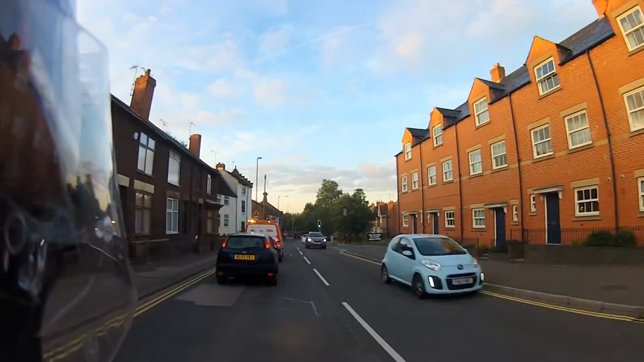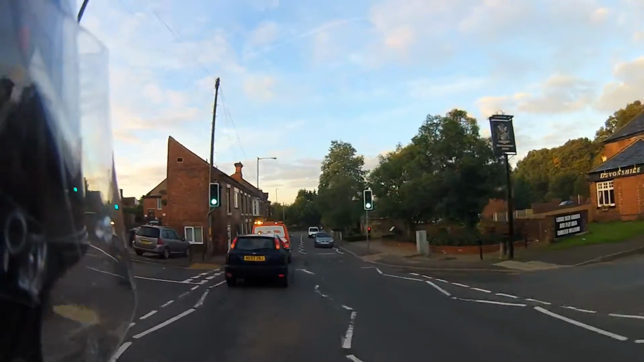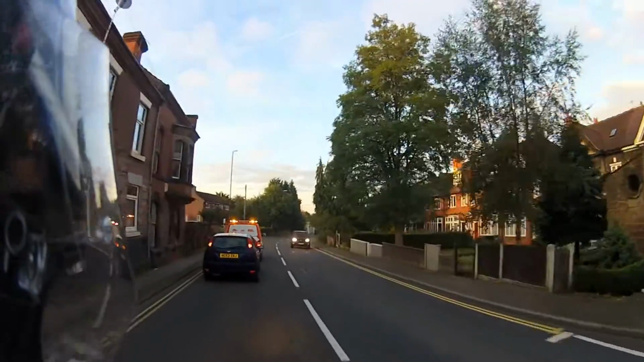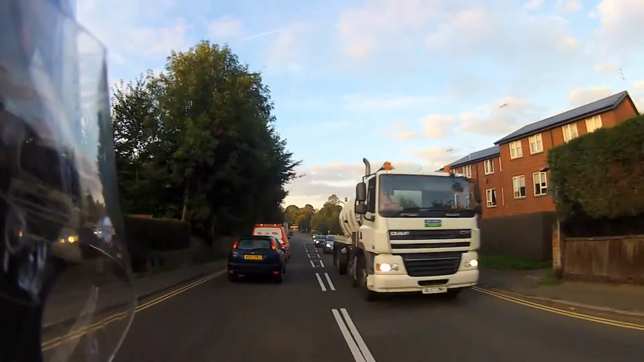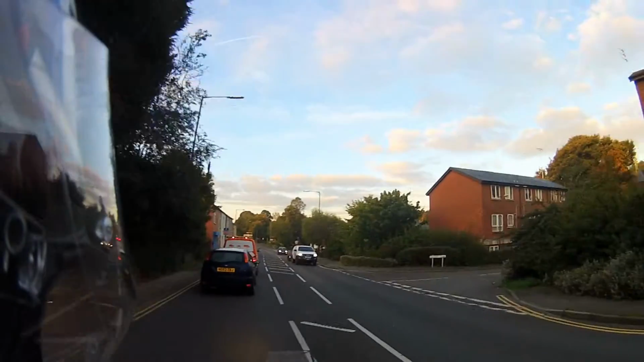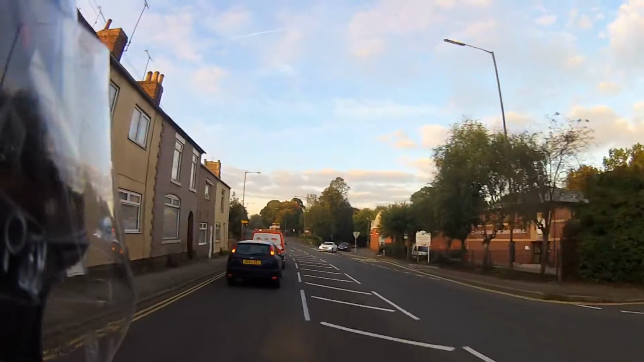It tracks the speed and the lean angle. I think that's pretty much it, not really sure if there's any more. When you're riding, you can record your rides and know where you're going, have it all set up so that you know where to take that ride.